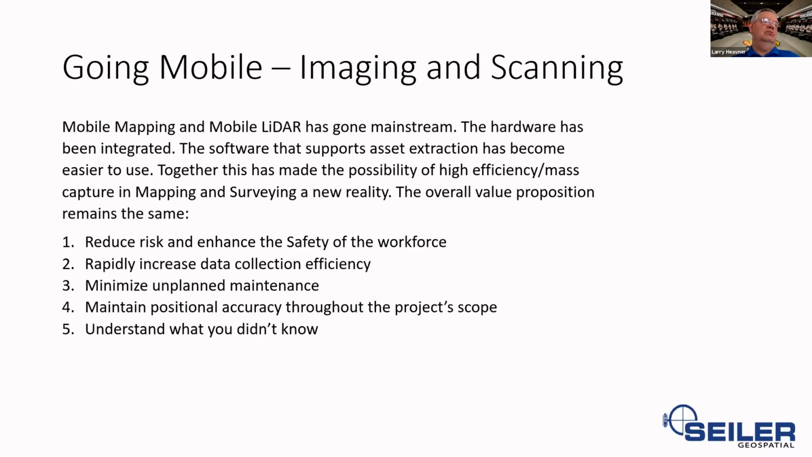Can I chime in now? You may, sir. So Jay's got the real key things in front of you here on the screen. With mobile mapping, every time you put a resource in the field, you're running a risk, period. You can't get around it. If you follow insurance math, that's the way it works.